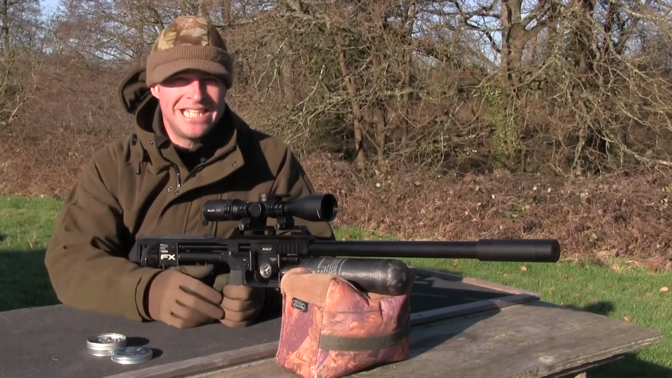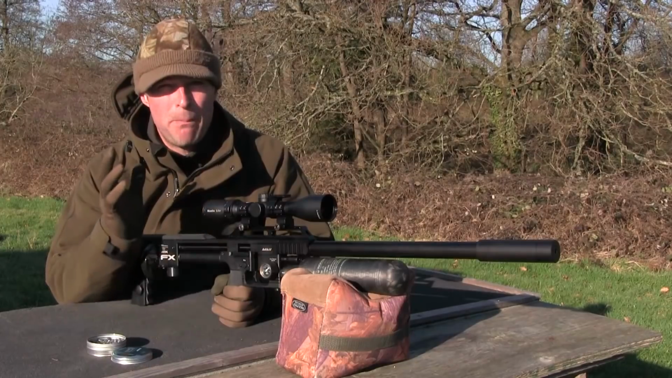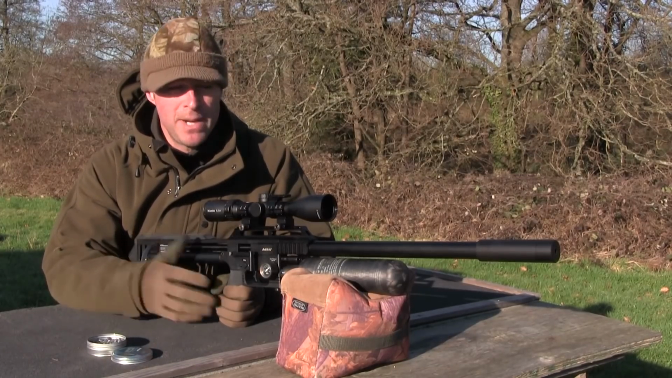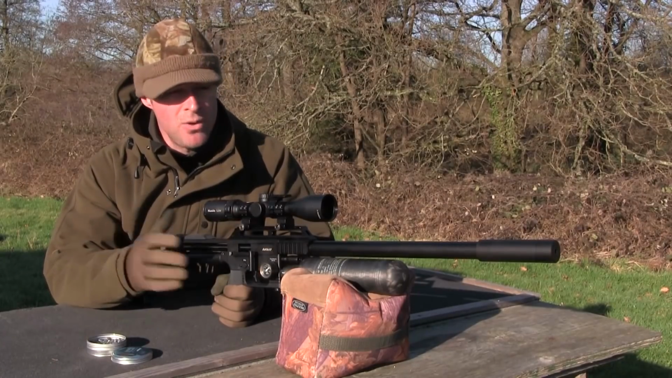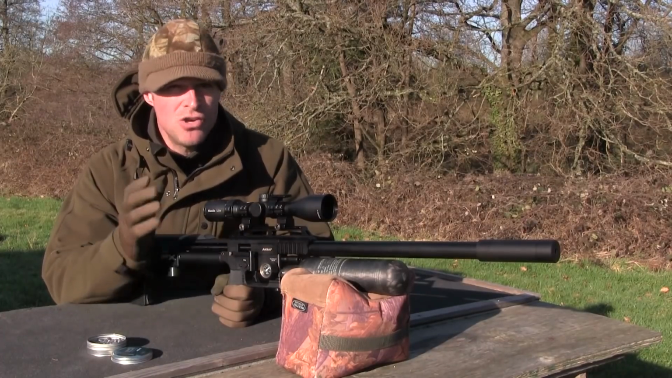We've got pretty good conditions for accuracy testing today. It's a very cold day, but there is barely a breath of wind. Now, I've already zeroed up at 75 metres and I'm pretty pleased with what this setup is doing. So what I plan to show you is what it's capable of at 50, 75 and then 100 metres.